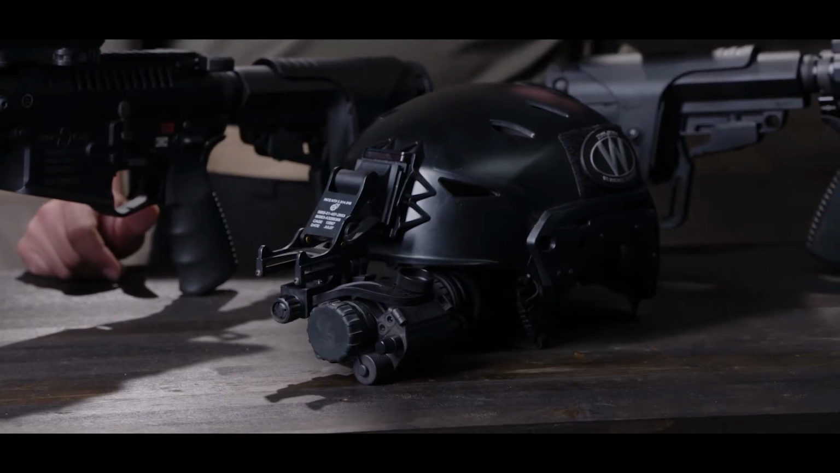So first off, some pros is the PVS 14s, the single eye monocular. What makes it so useful is that it's very multi-purpose. I can snap it onto my helmet. If anything happens, I need to flip up my helmet, I still have one eye that's adapted to night. Also, I can snap it onto my rifle. I can snap it onto the front side of a camera. There's a lot of various purposes I can use with the PVS 14.